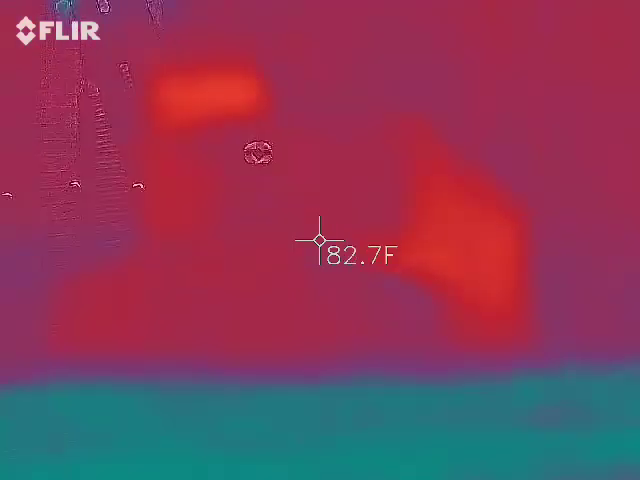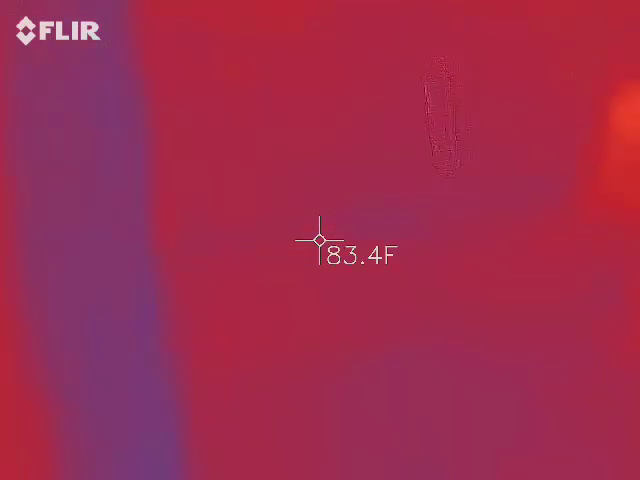Now, a little word about thermal imaging. It will not see through glass unless it's at the right angle. It looks at glass as an object.